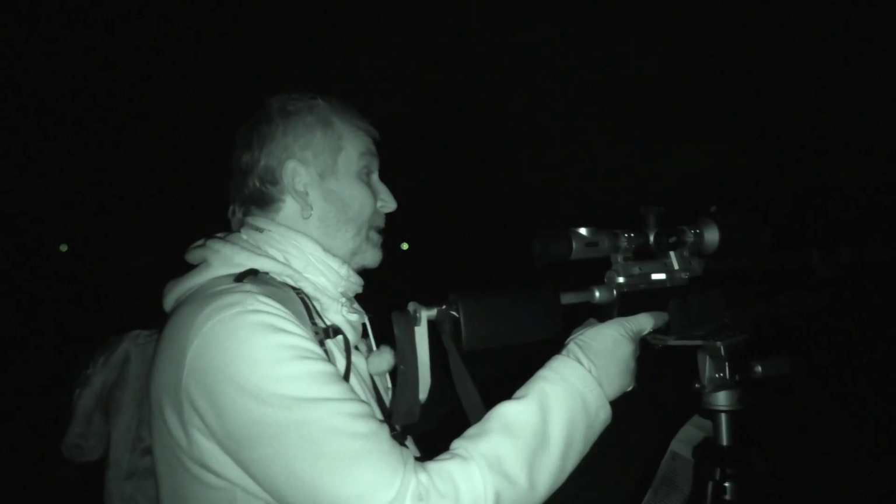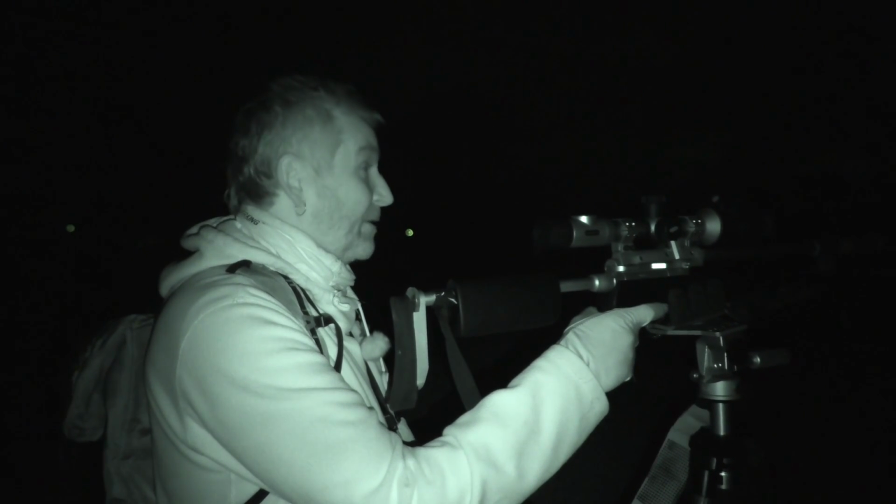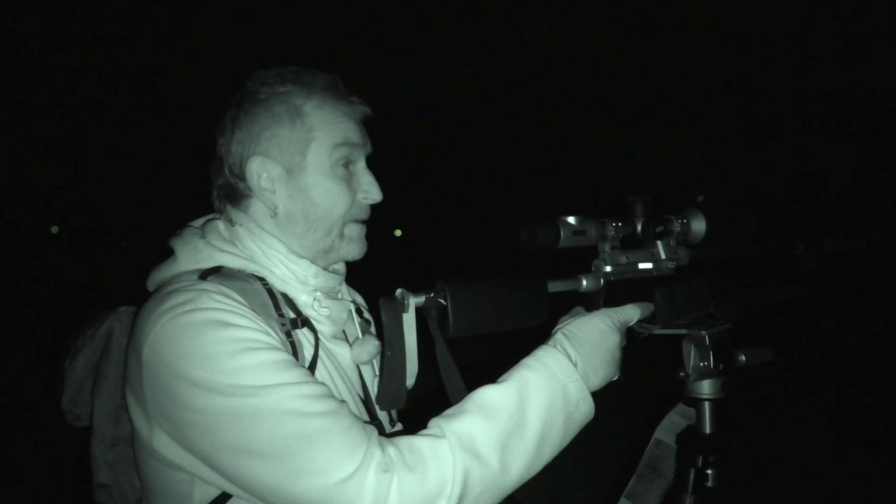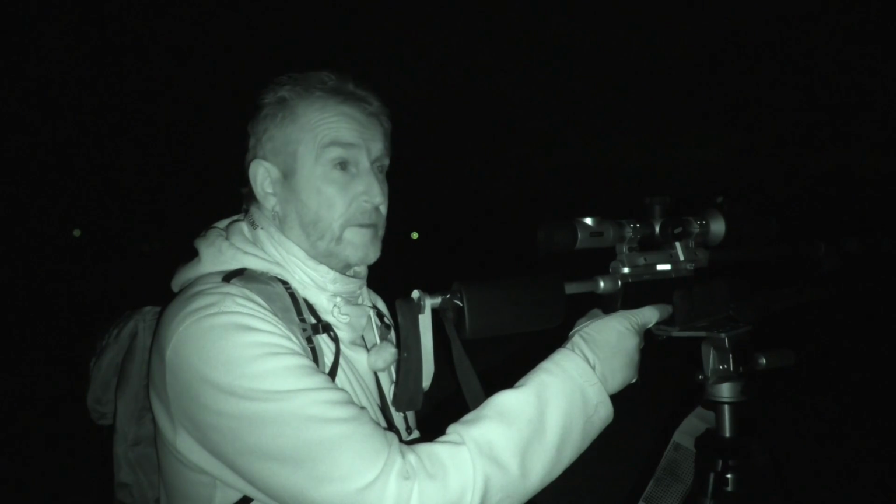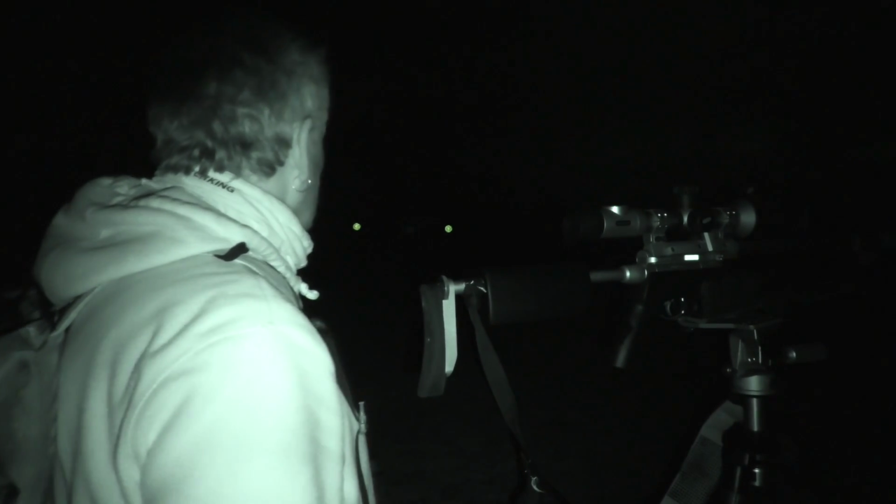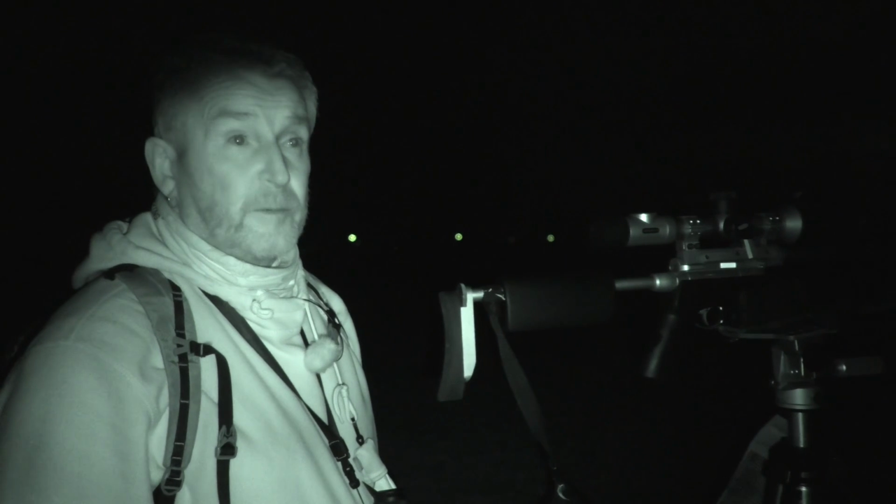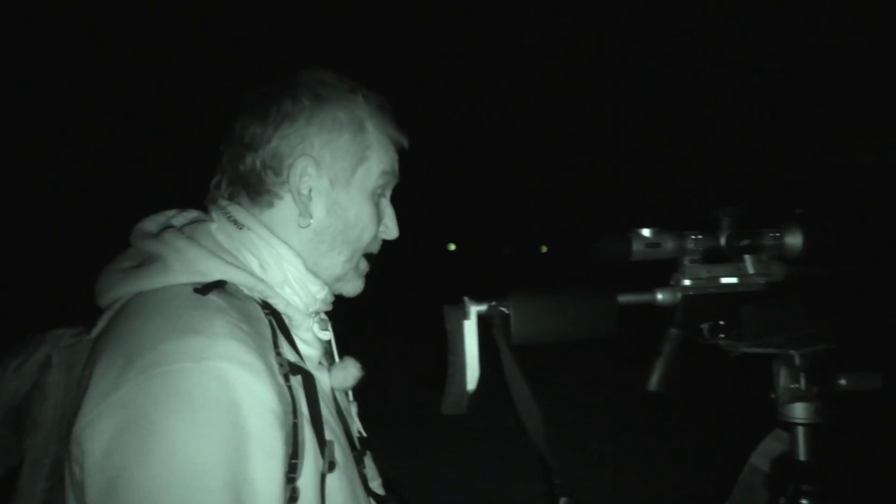That's another one down. Honestly, I'm thinking that's another myxi. I'm thinking everything we've had tonight has been a myxi rabbit. If it's not been showing the symptoms, it'll be getting ready to show the symptoms. We'll go and pick that one up, and then we'll start heading back along the top fence, back down to where we started, and see if we can pick anything else up on the way around. And we'll just have a bit of a scan around, see if there's anything else knocking about in the woods.